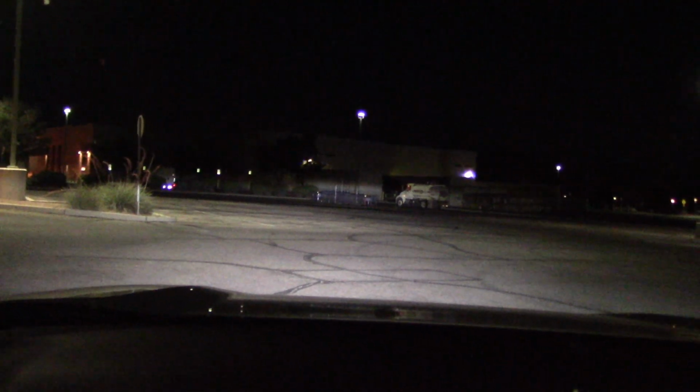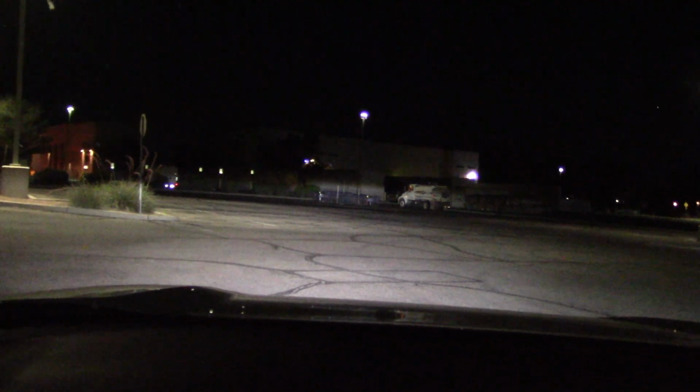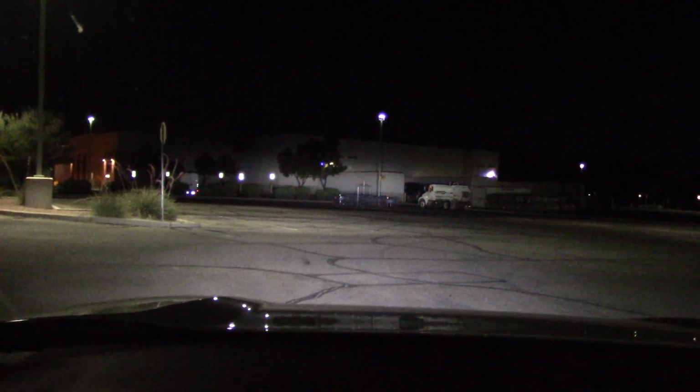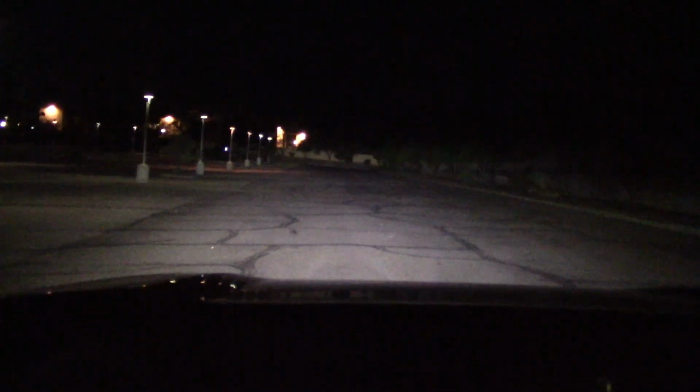Longer distance, low beam, high beam. Not much height. Not lighting up the whole building, but how much height do you need? Good wide spread. Here we have the high beams on a wall 400 feet away.